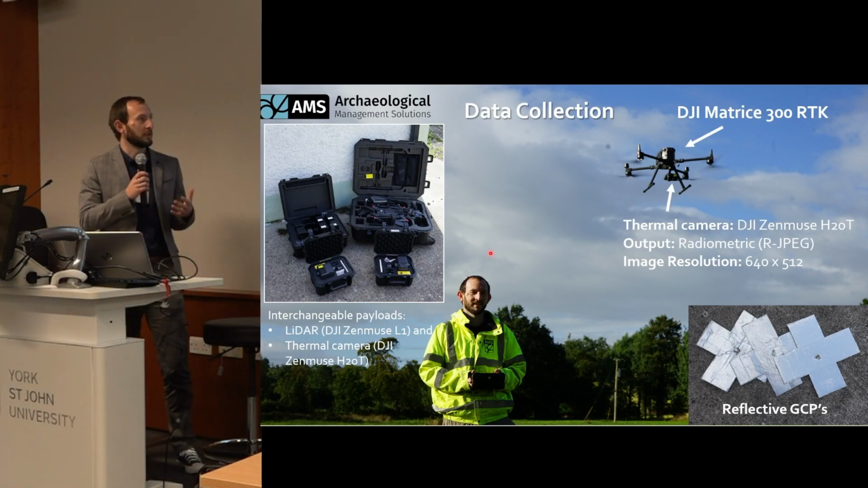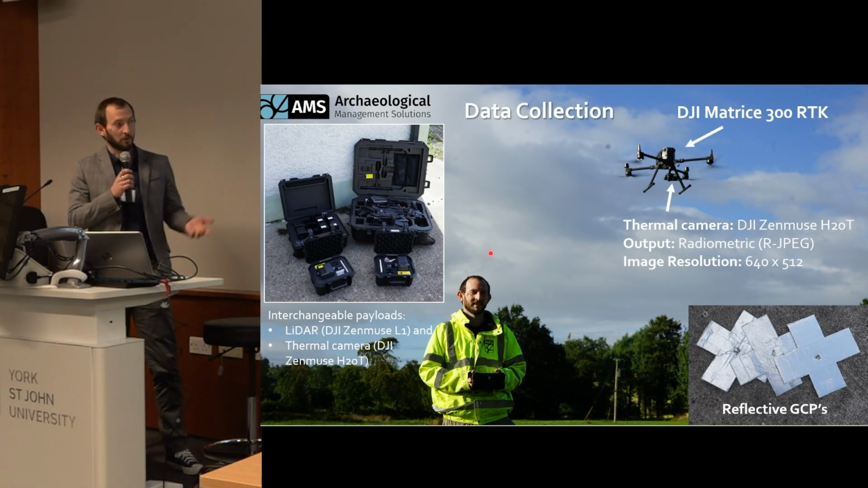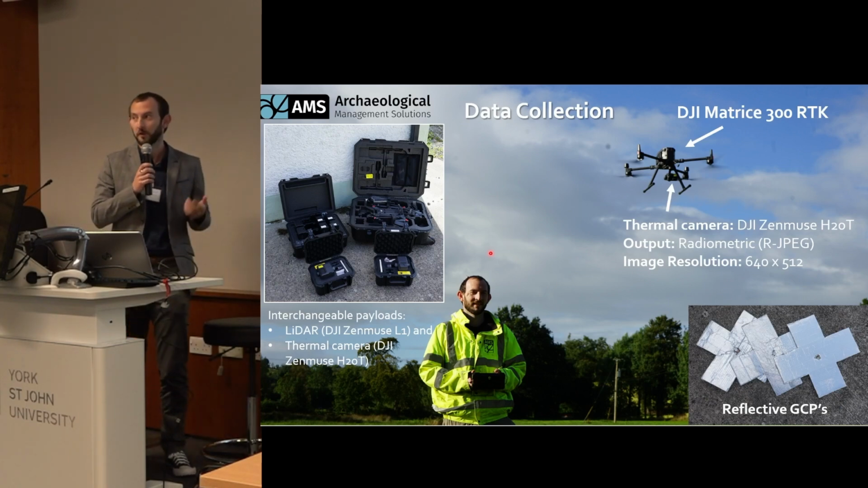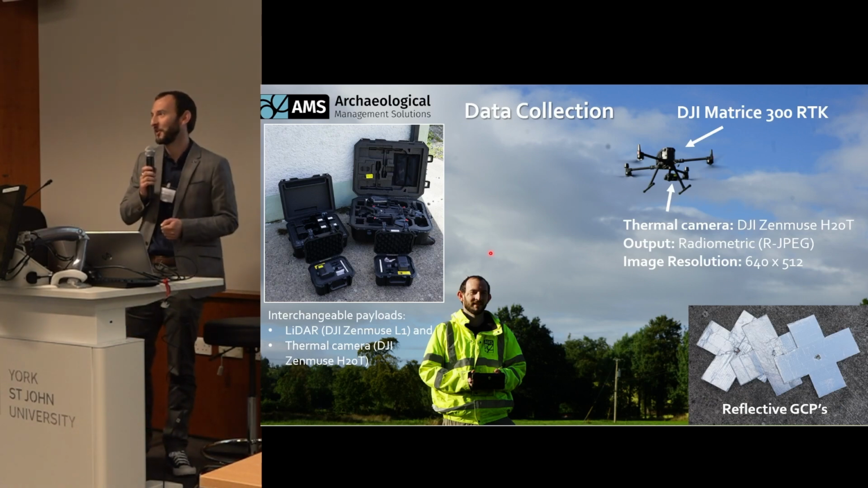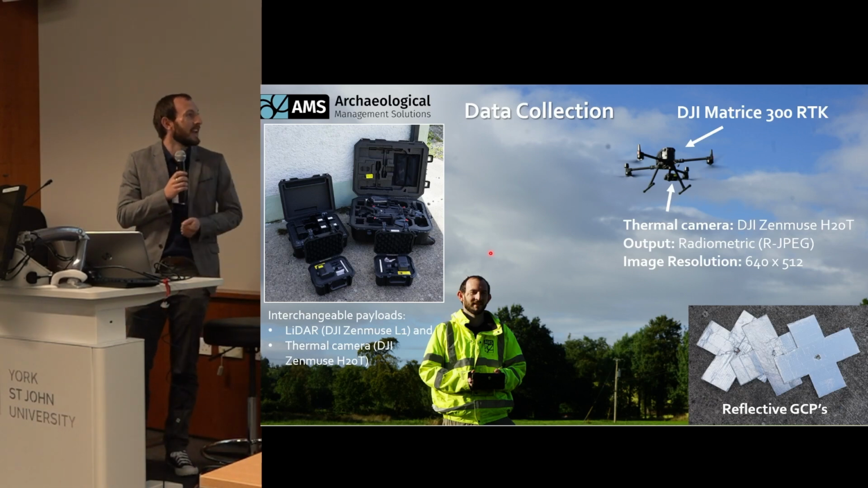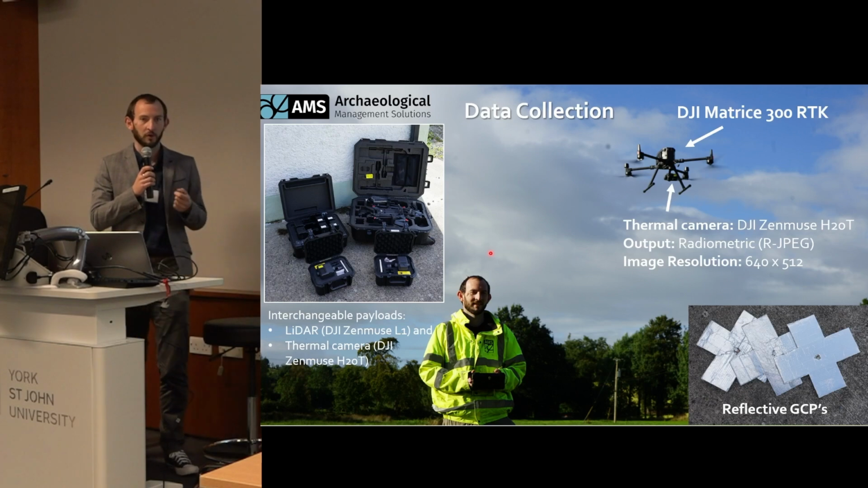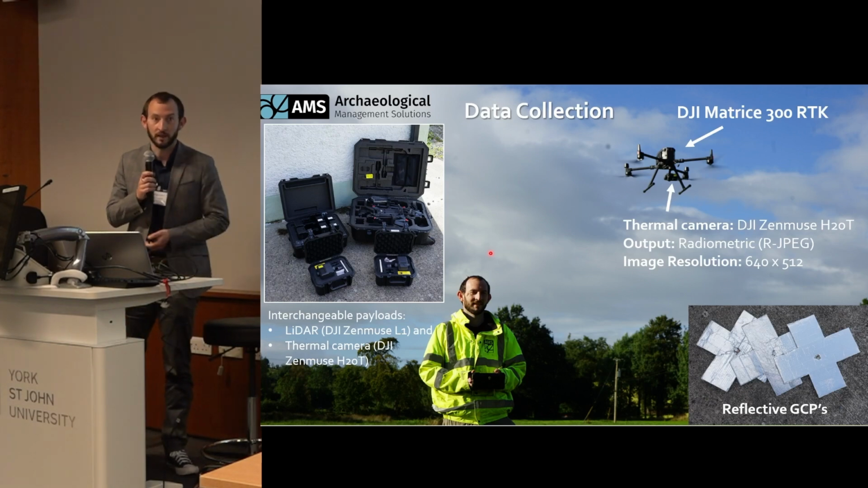Because of the different types of work that we carry out, such as orthography and small-scale LiDAR surveys, we've a somewhat larger drone, not quite as large as the UAVs that Stefano was showing earlier, but still there. What we're mainly interested in is the interchangeability between the actual payloads or cameras, just because this allows us to deploy different methods quite quickly.